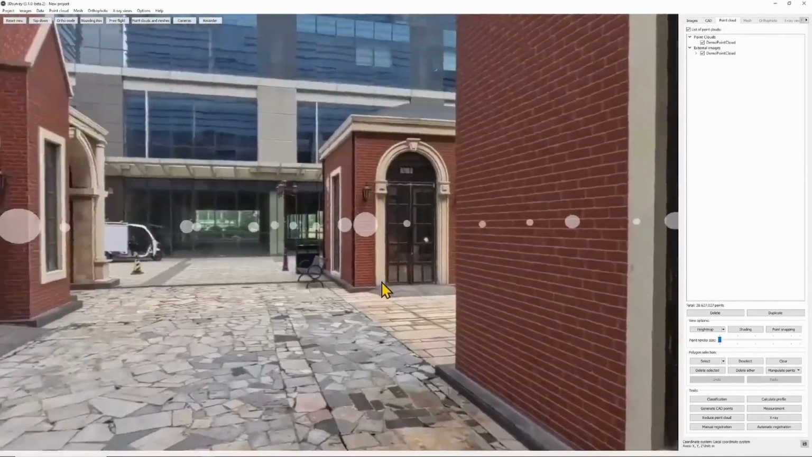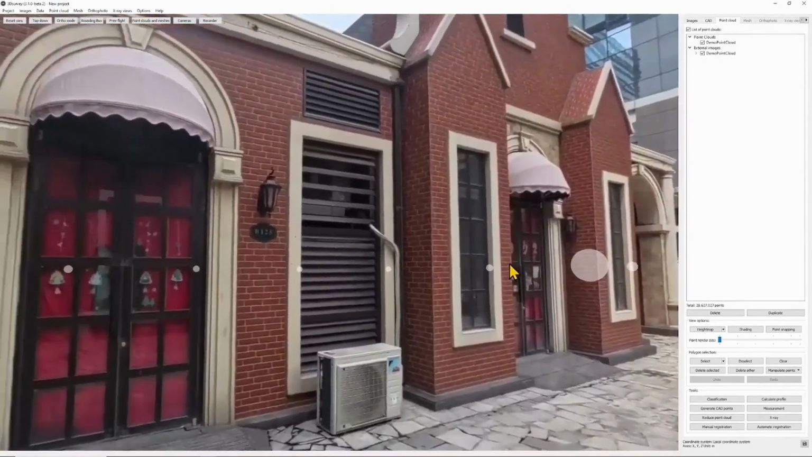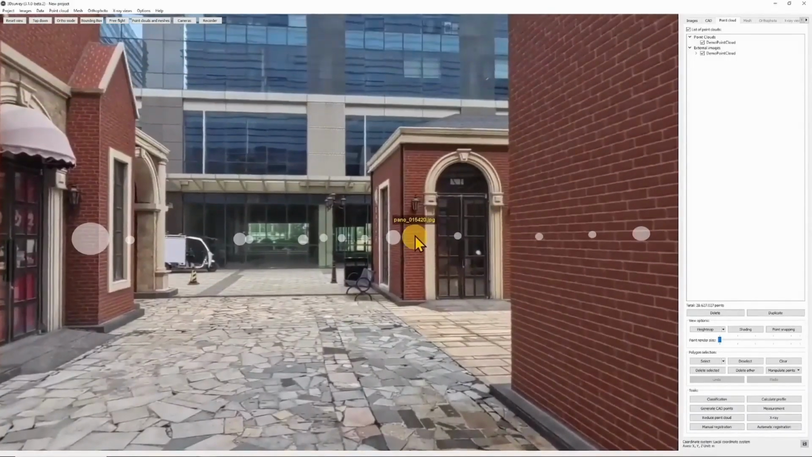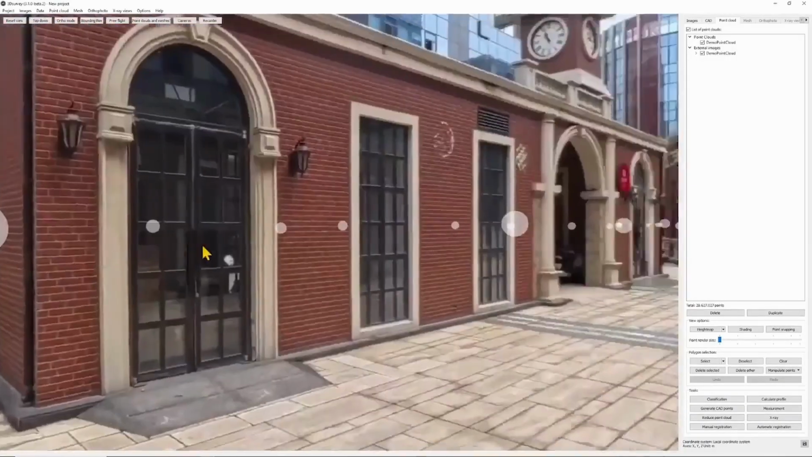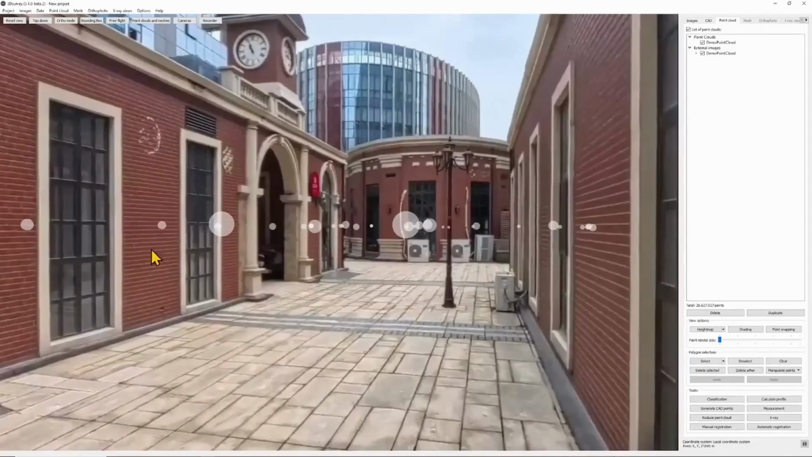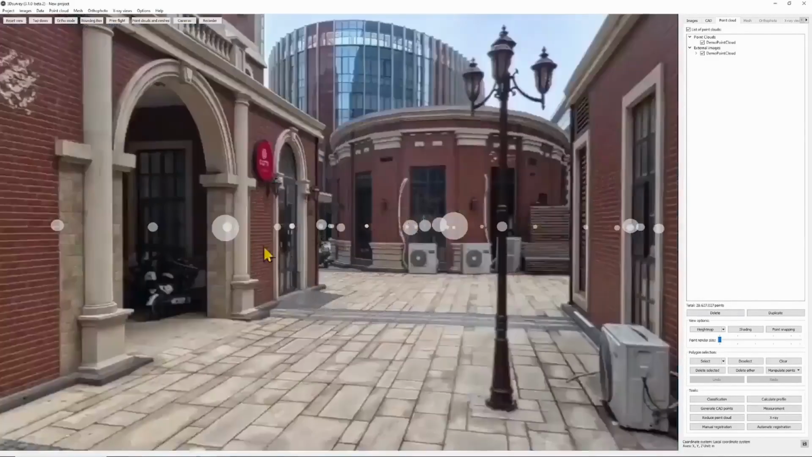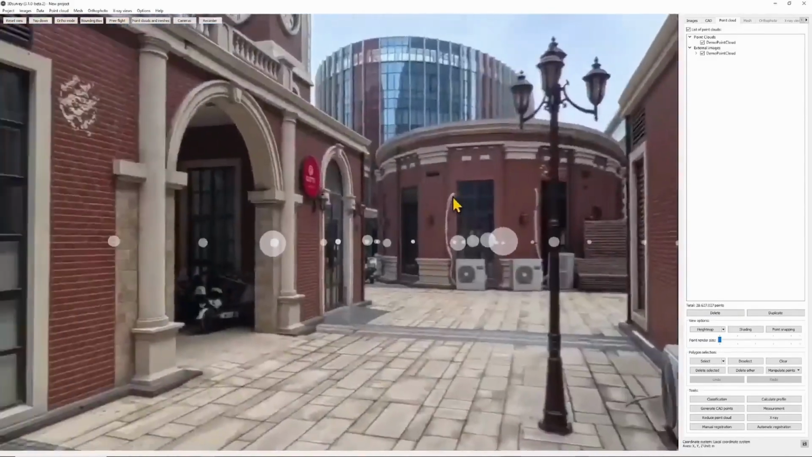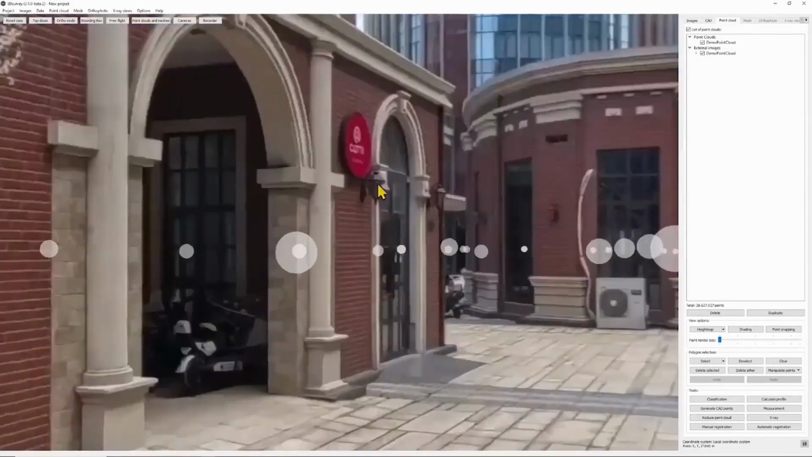I enter this image by double-clicking the sphere. In it, I can rotate, zoom, and also switch the sphere. Let's go into this street. One more time, I double-click, and here I am. I can also zoom in and out.